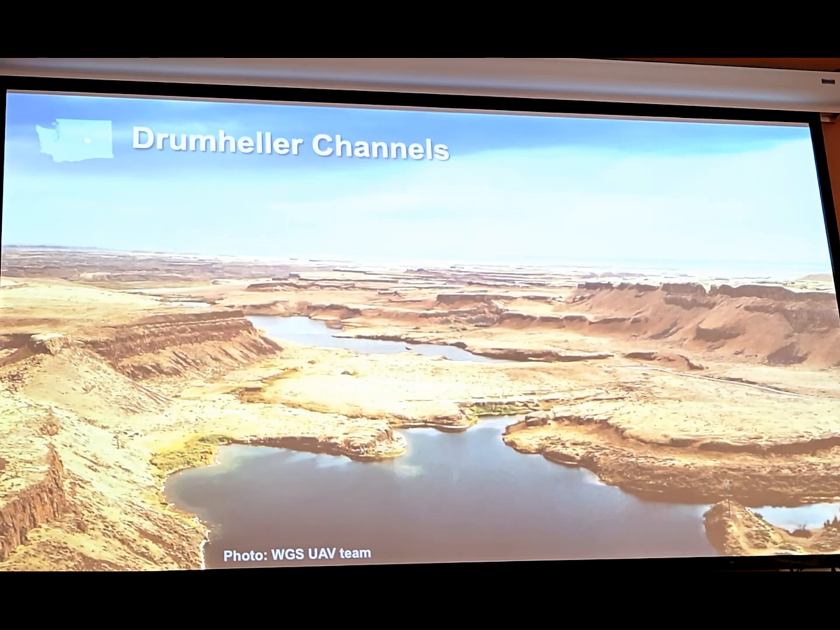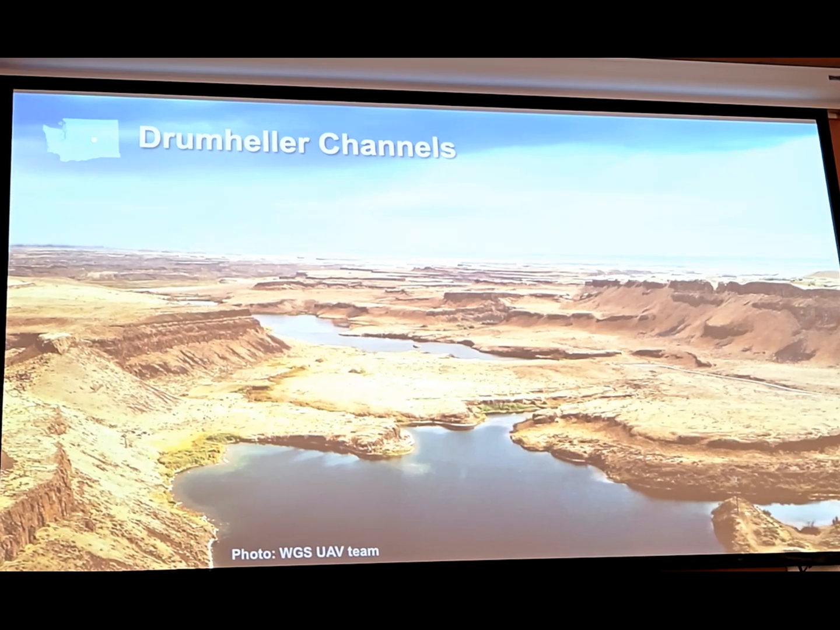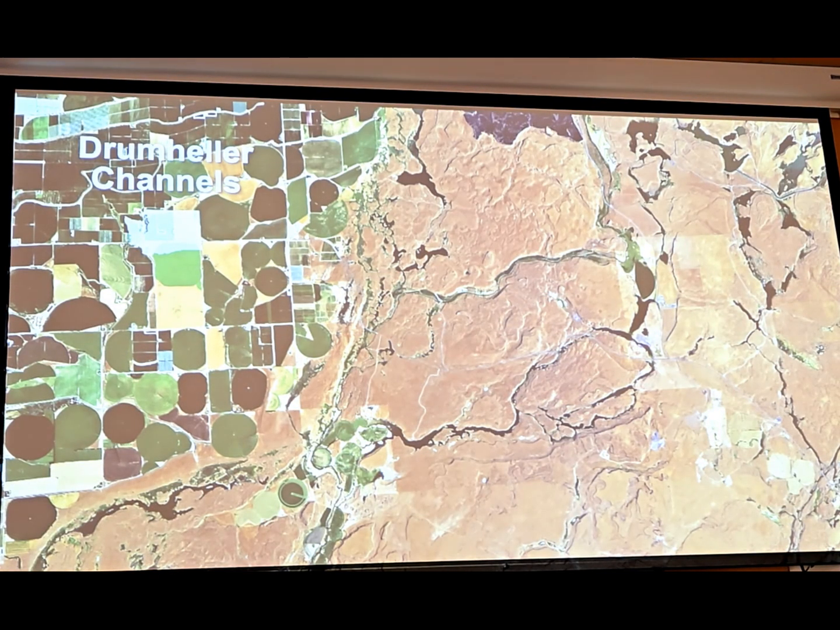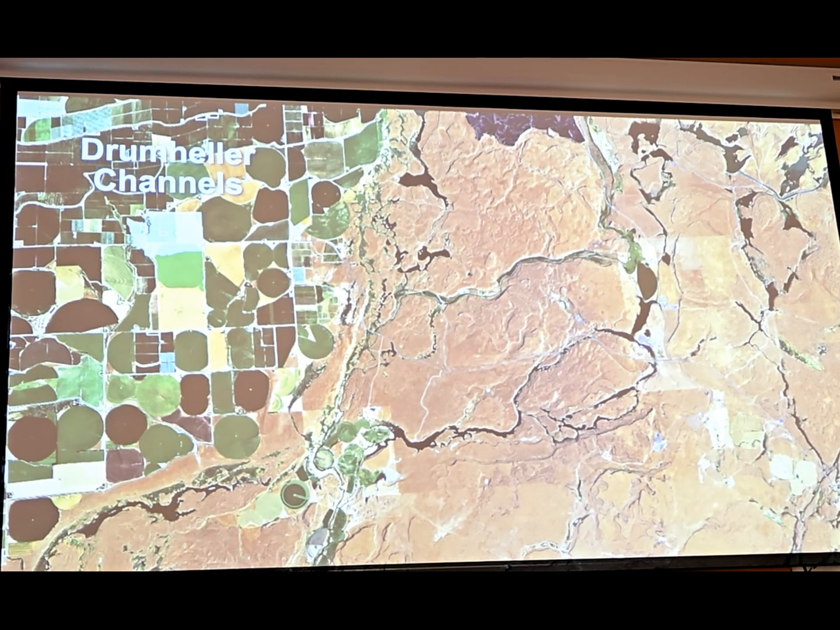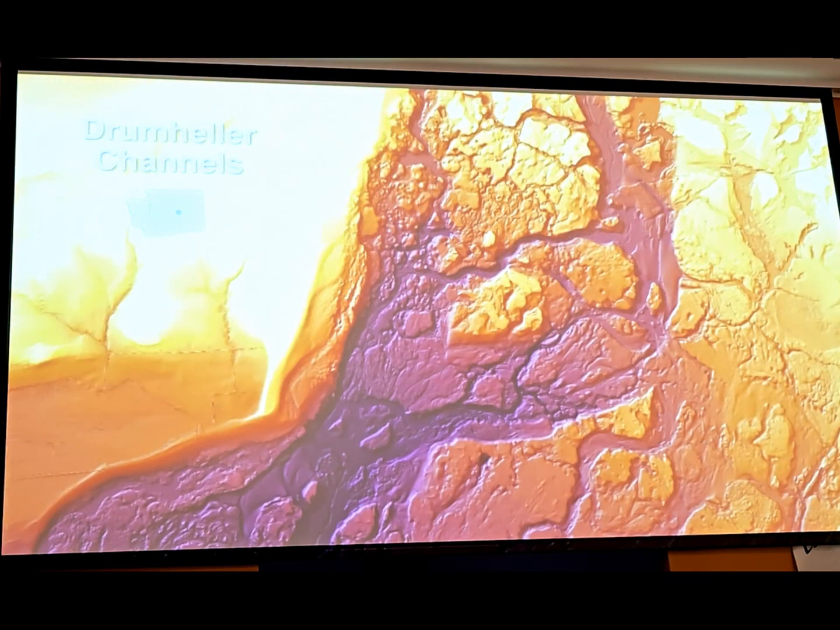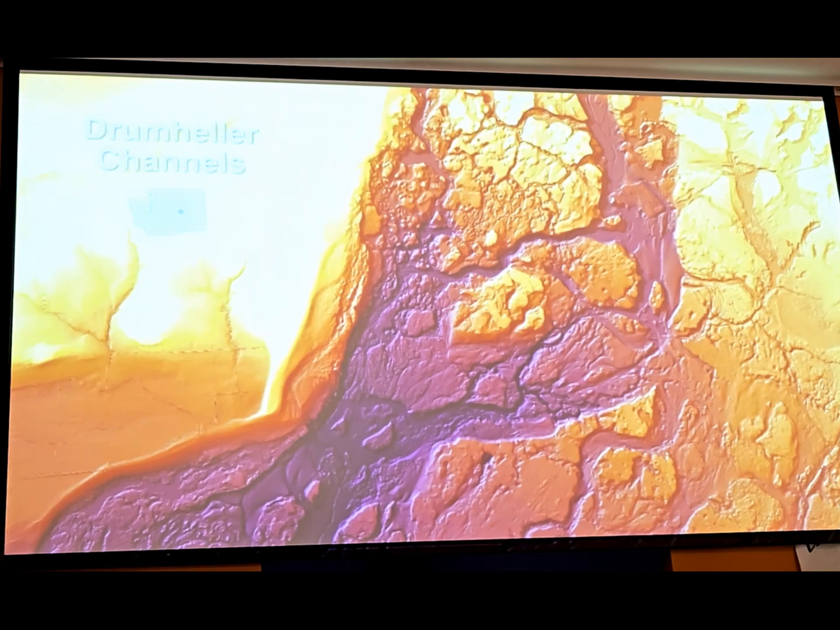Here's a view from the air looking south over Drumheller. Classic channeled scablands landscape. And here's an air photo. This one's about 10 miles wide. But with LiDAR, ooh, looks good. Again, it really contrasts the flood-affected areas and the unaffected areas.